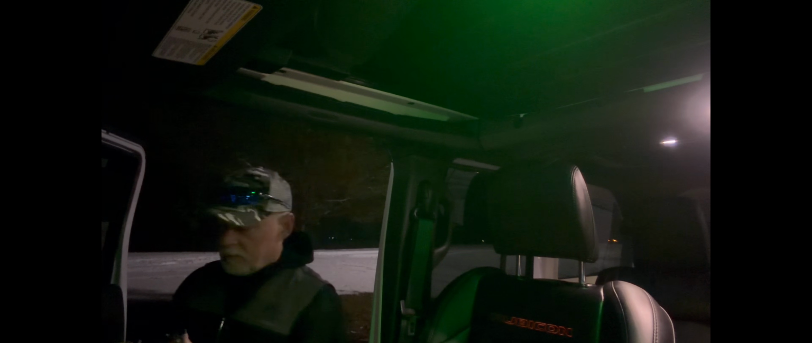Alright, game plan is set up thermal number 2 on the passenger side and then stream the footage to a tablet I'm going to put there, and I'll have thermal number 1 go out that side.